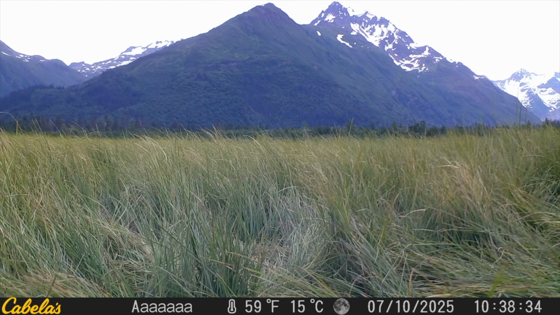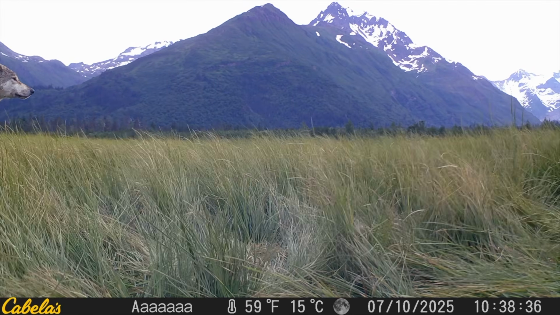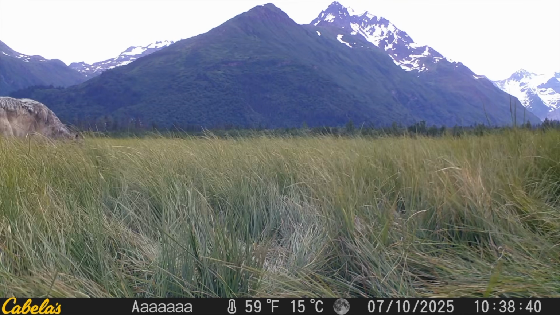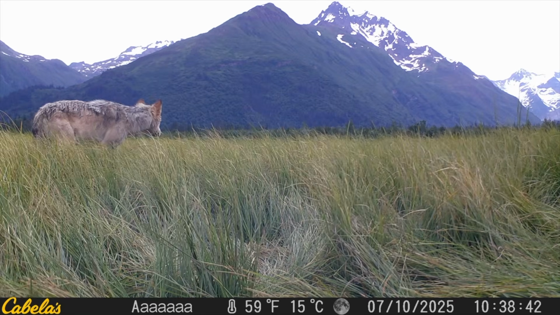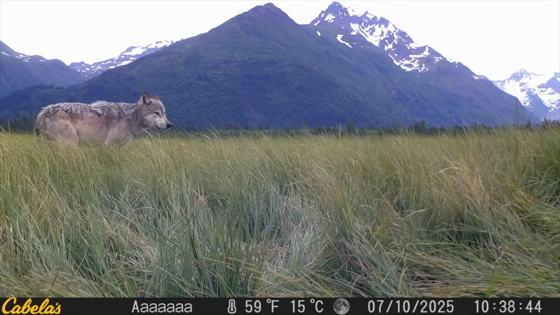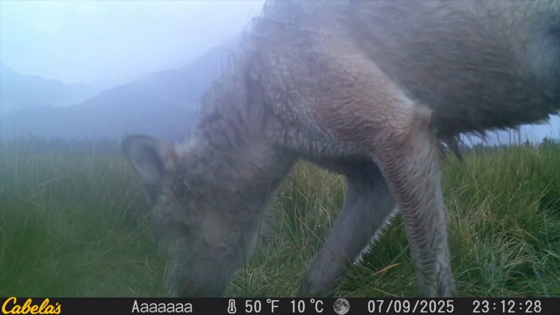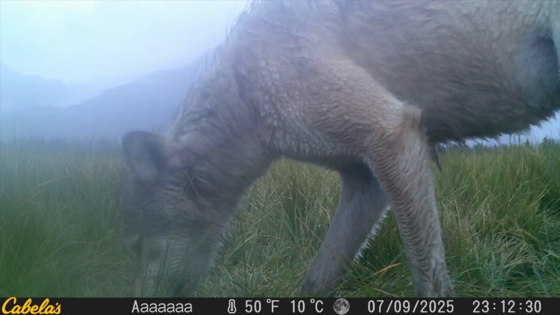Some awesome views of these wolves. I mean, beautiful wolves, coastal wolves. Very difficult to get this, because wolves can be very shy of a game camera. They're smart enough to know that humans put it there and something might be spooky. They're very, very paranoid, very smart. That's how they can avoid being trapped.